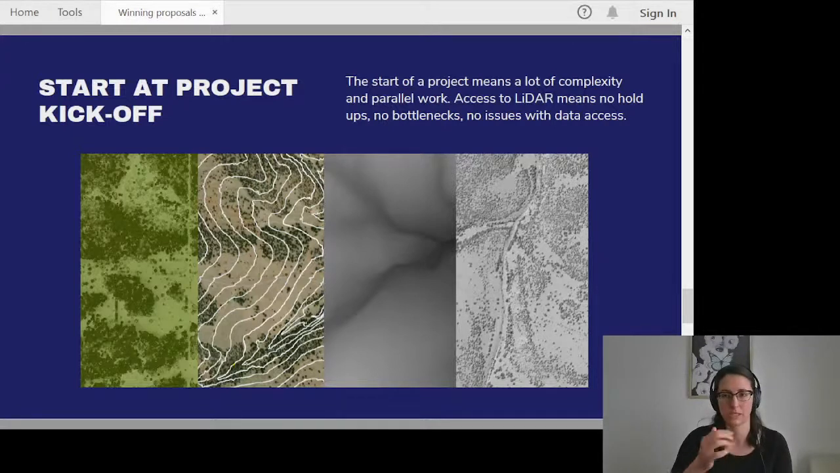So later on in the presentation, I will point out how you can use a LiDAR point cloud from Equator and take it out to CAD or GIS in mere minutes, depending on where it is that you're working.